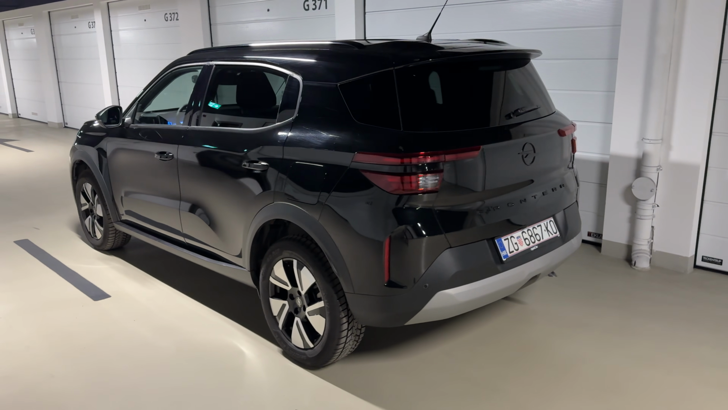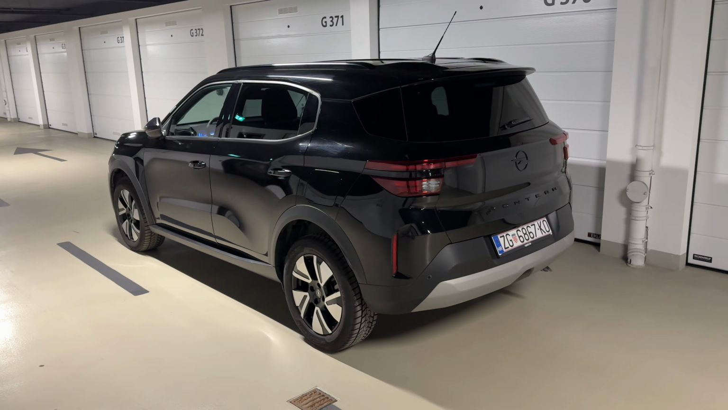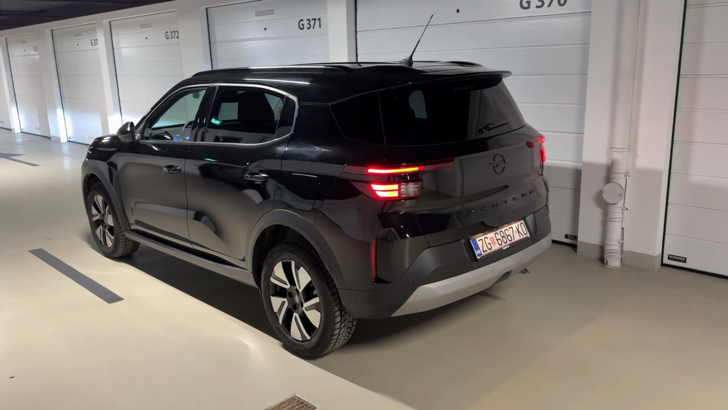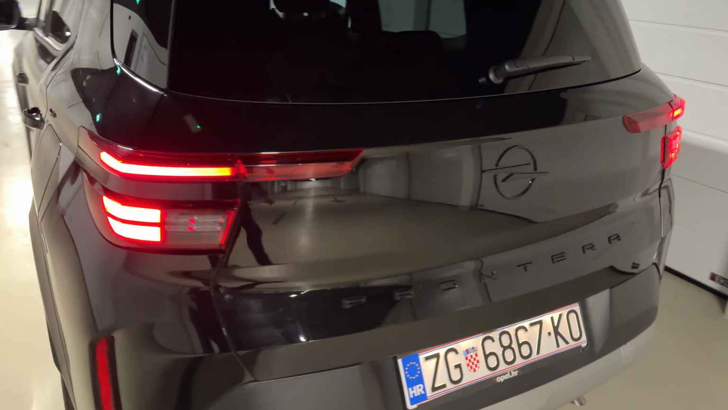Here is the look at the car from the rear. I will lock it and then unlock it so that you can see the LED taillights. And I love the fact that the lighting signature is similar to the one on the front.